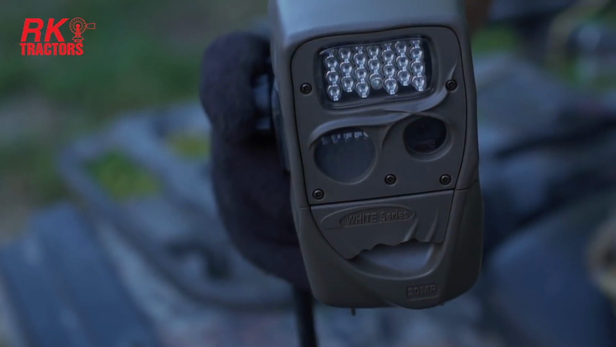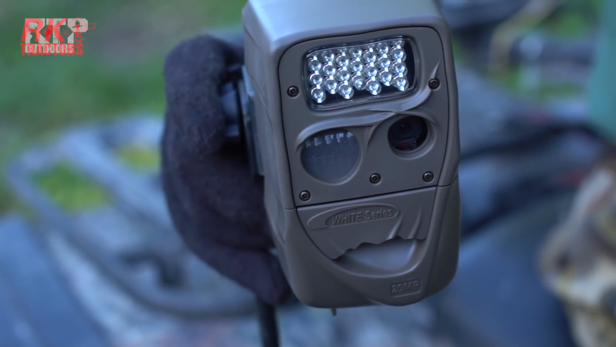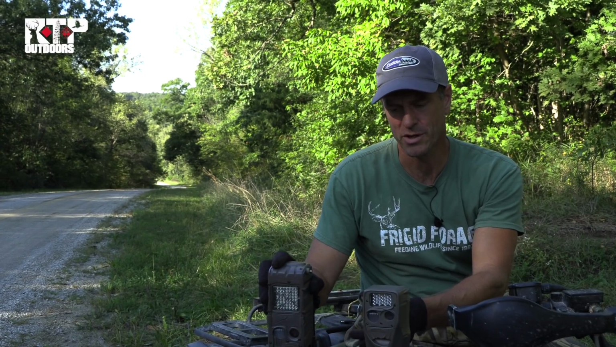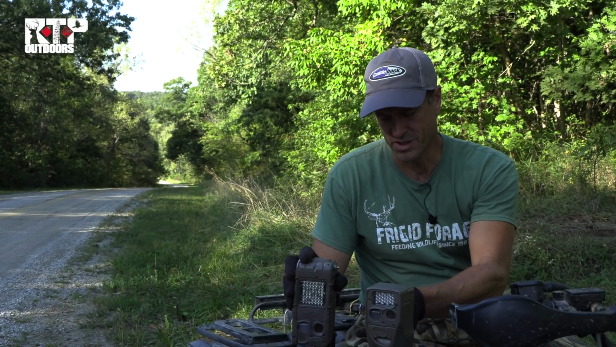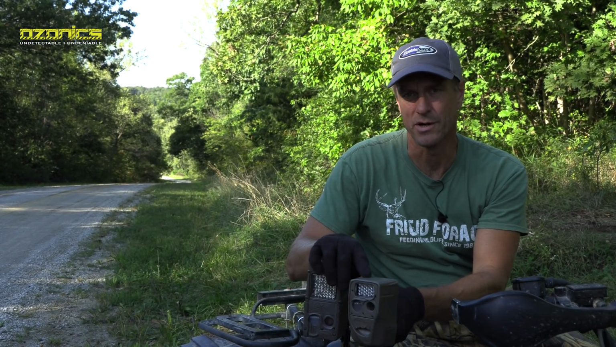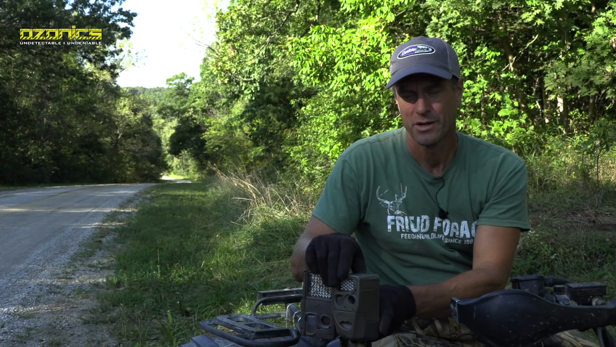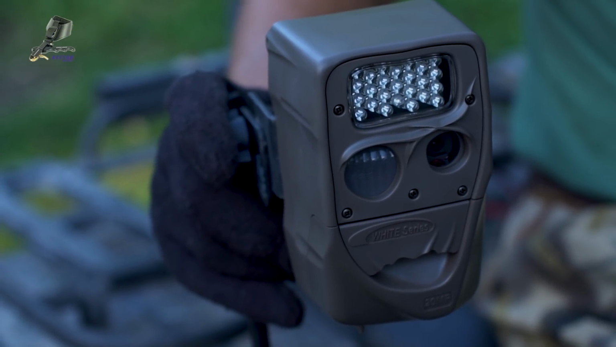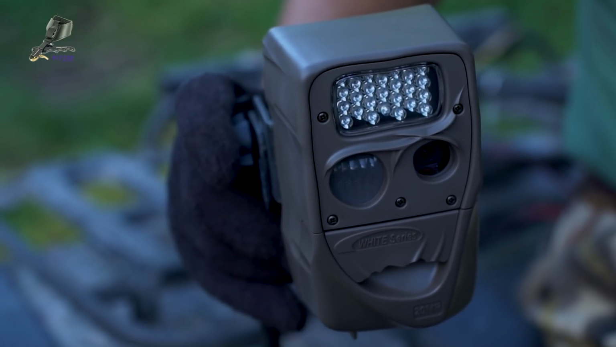I'm going to talk for a quick second about what I'm actually putting out there. I've got two different Covert cameras. This is the Cuddelink camera, and this is a lower price point camera that doesn't have the Cuddelink capability. And I like the cheaper camera for putting over the corn, because when I go in to refresh the corn, I might just as well pull the card. So the Cuddelink doesn't serve a lot of purpose when I'm running over corn all the time.